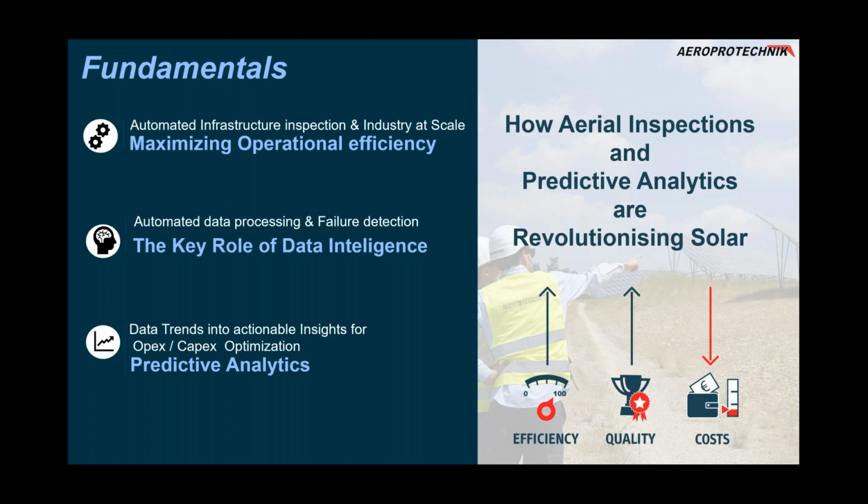And the last one is, once you have all of that data processed, characterized, and classified, how can you transform those data trends into real informed decisions? That's when predictive analytics comes into place, right? I'm going to address each one of these 3 points during the presentation, and by the end, together with my colleagues, I will answer any question you might have.